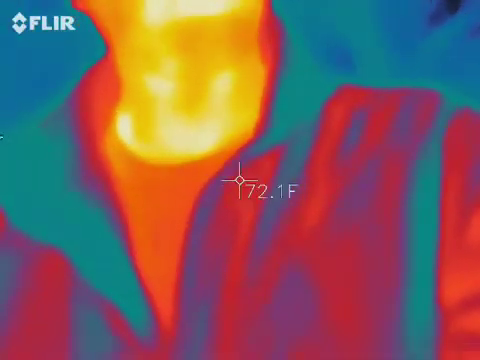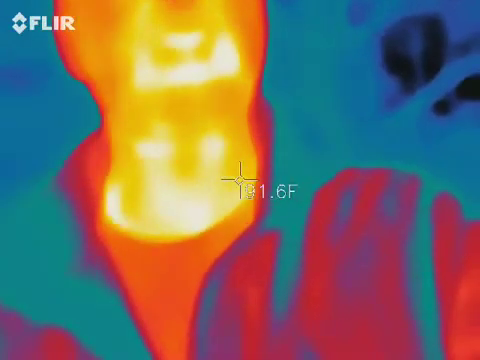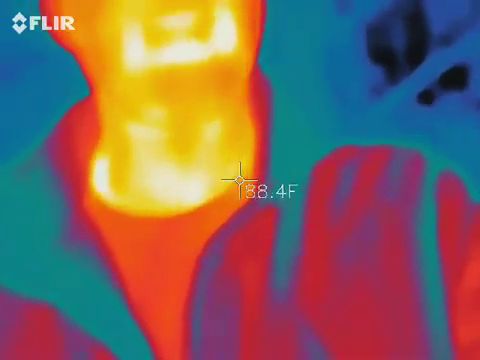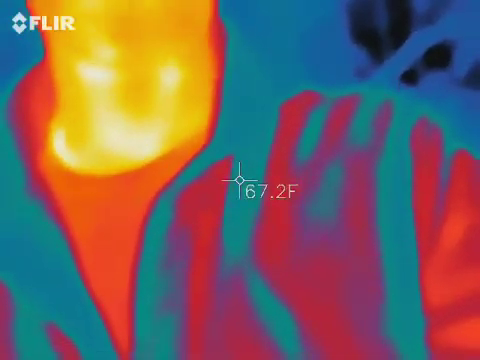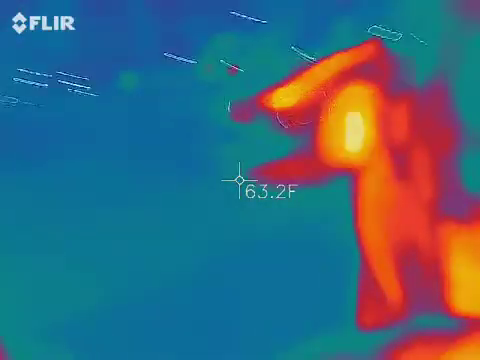So what are we looking for here? We're looking for those blue and black spots to actually start moving on their own. If something comes across my face that's blue, obviously my face is not going to change temperature to a blue temperature. That would be a 10 to 15 degree drop minimum. So if something does come across, we obviously have something going on. With that being said, this is already recording.